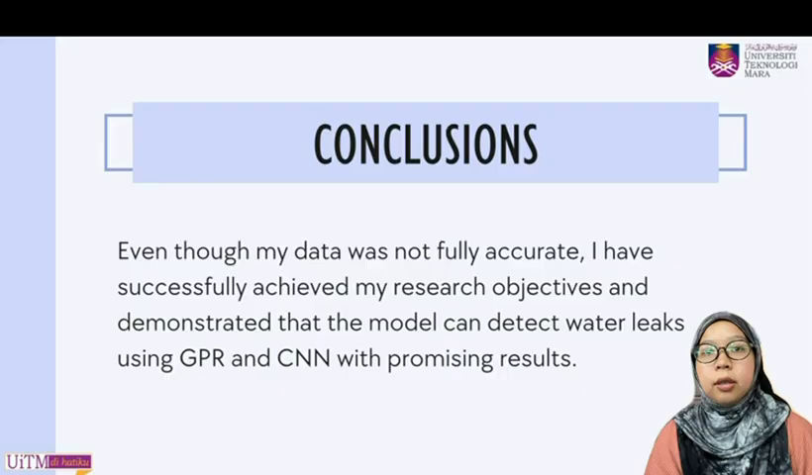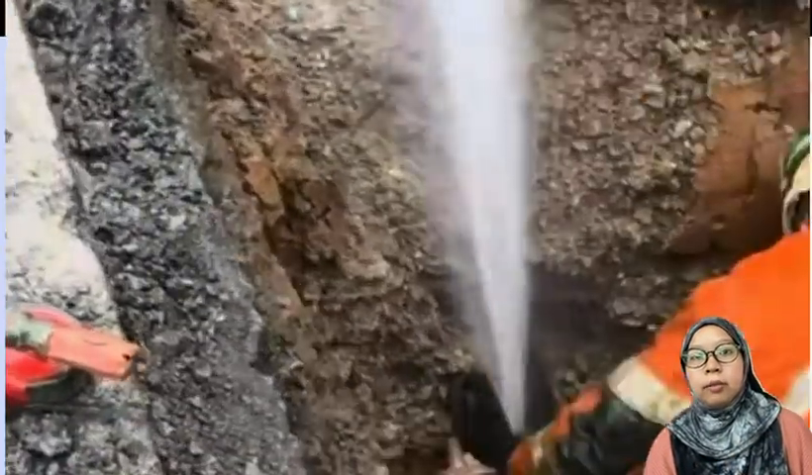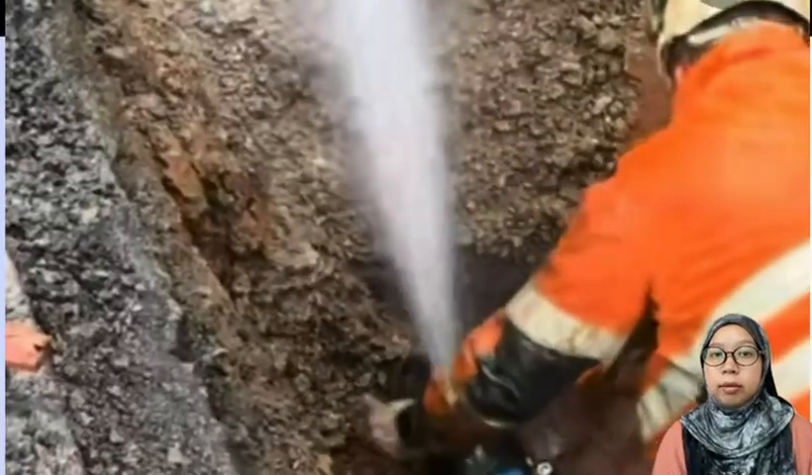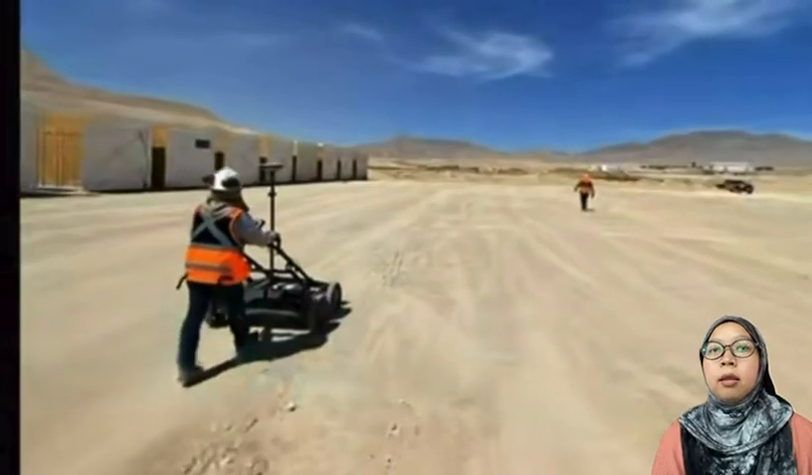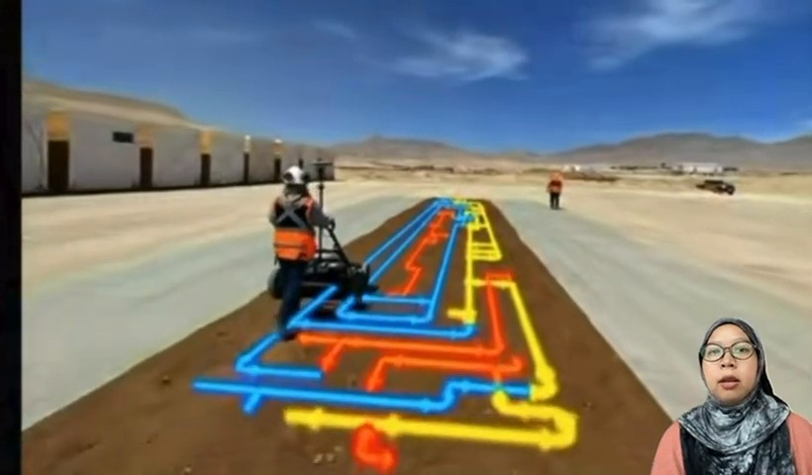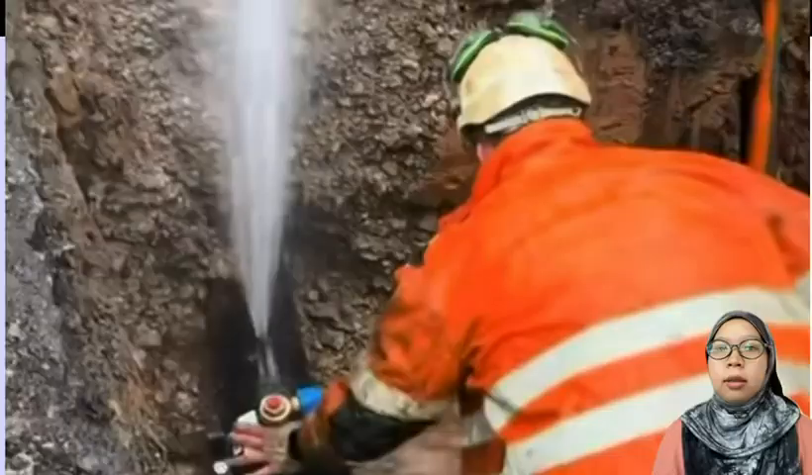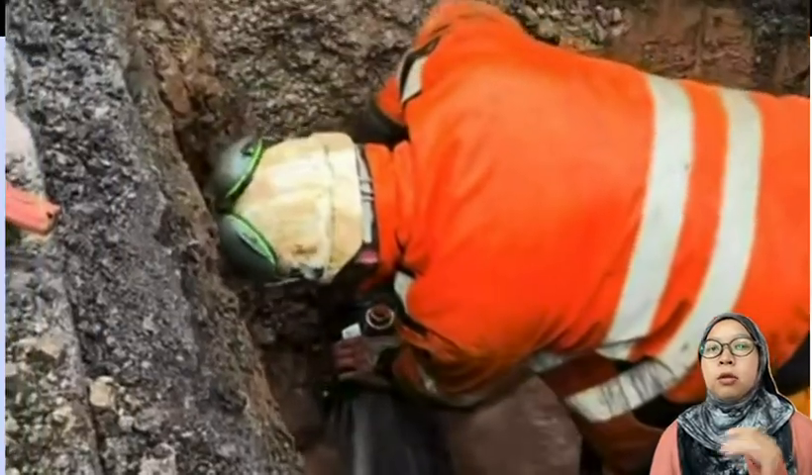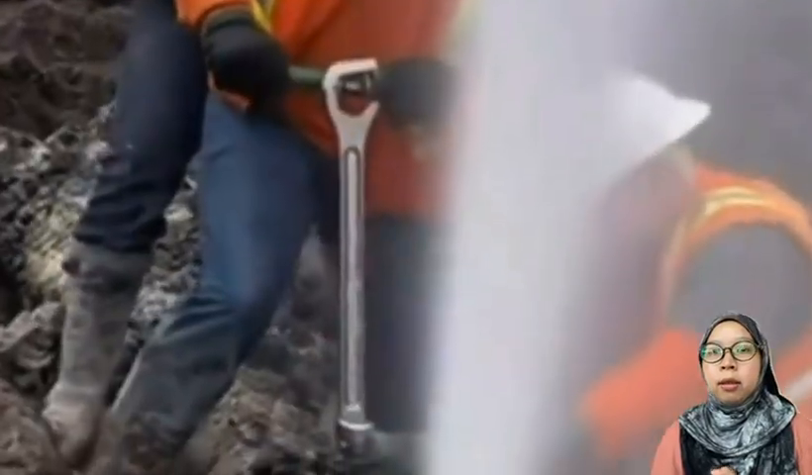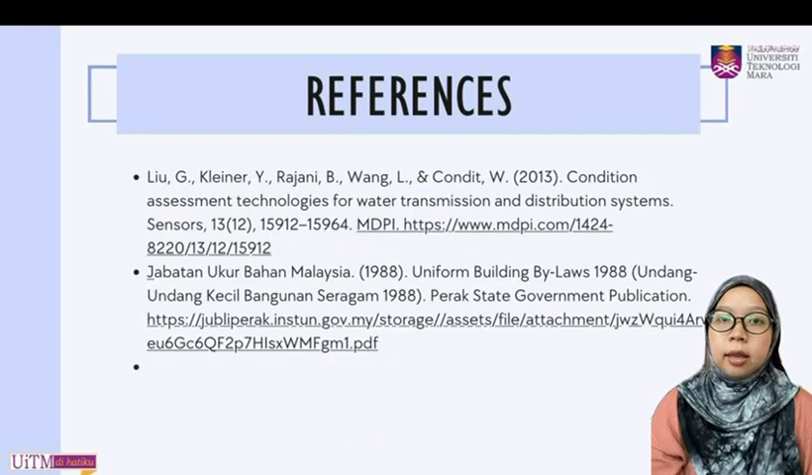So for the conclusion, even though my data was not fully accurate, I have successfully achieved my research objectives and demonstrated that the model can detect water leakage using GPR and CNN with promising results. The main limitation of this study was the dataset imbalance, where water leakage samples were stronger and more representative than dry pipe samples. These are all the references that I have been using.